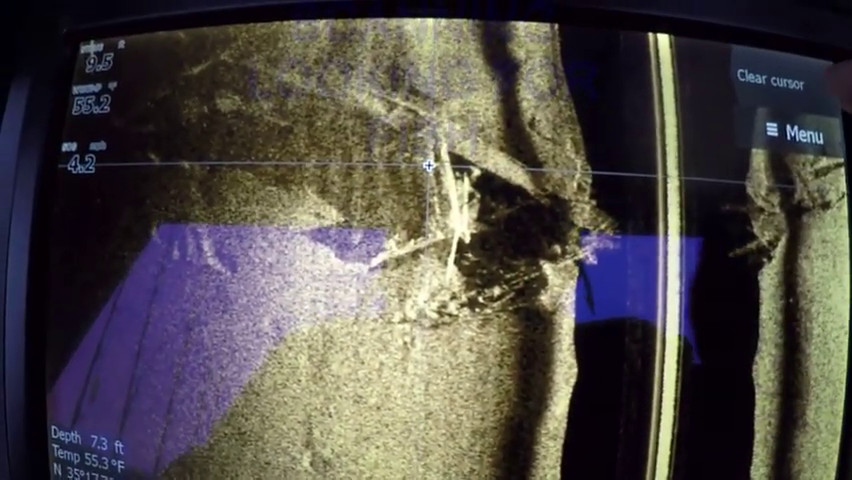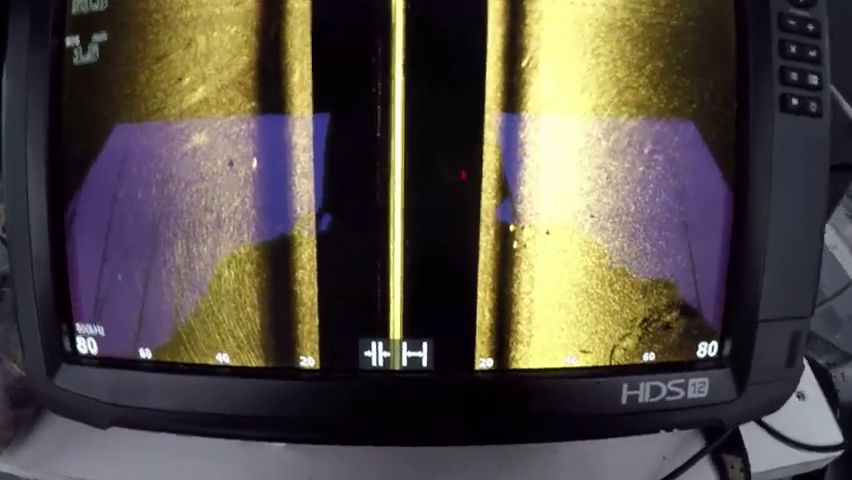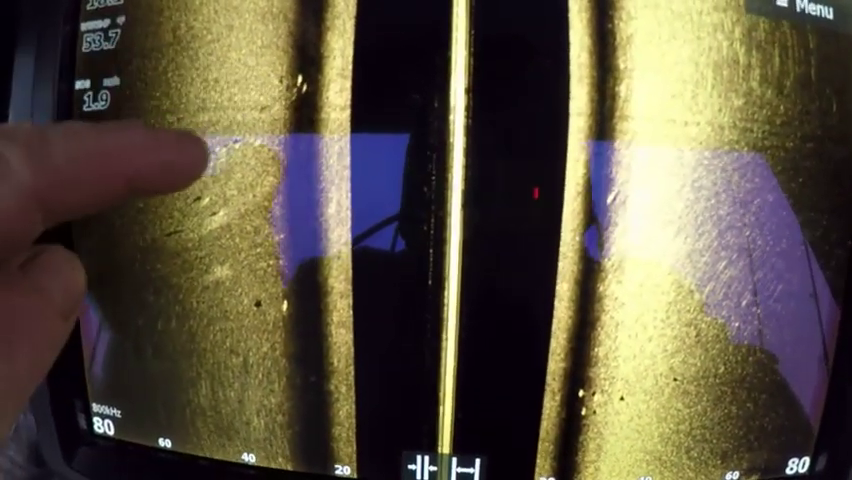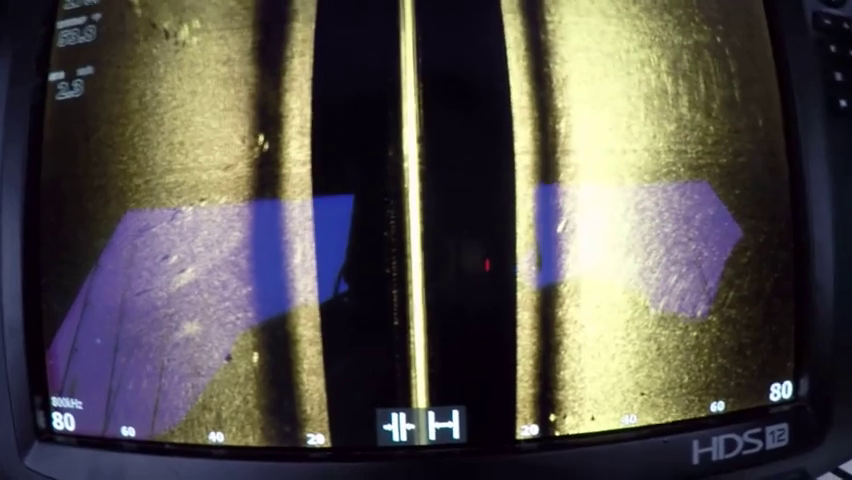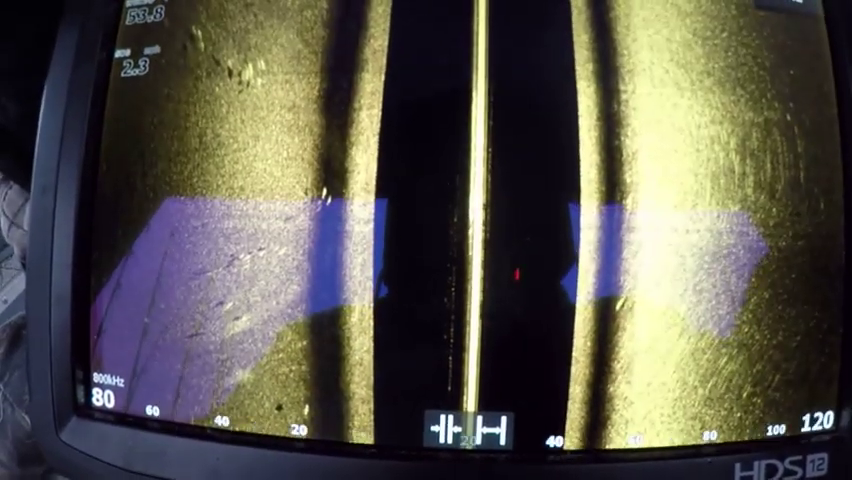Crazy looking. Well, that's what I've been looking for. See all these fish? Got fish scattered all over this flat. Look at that pile of fish right there.